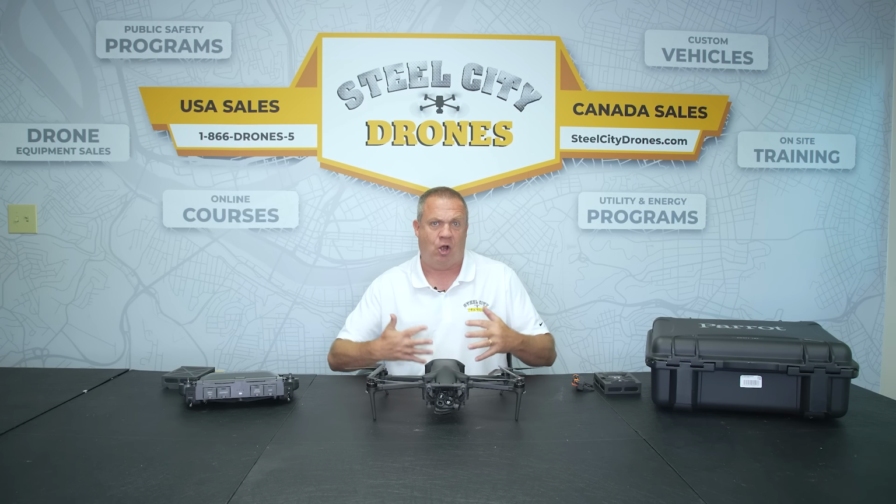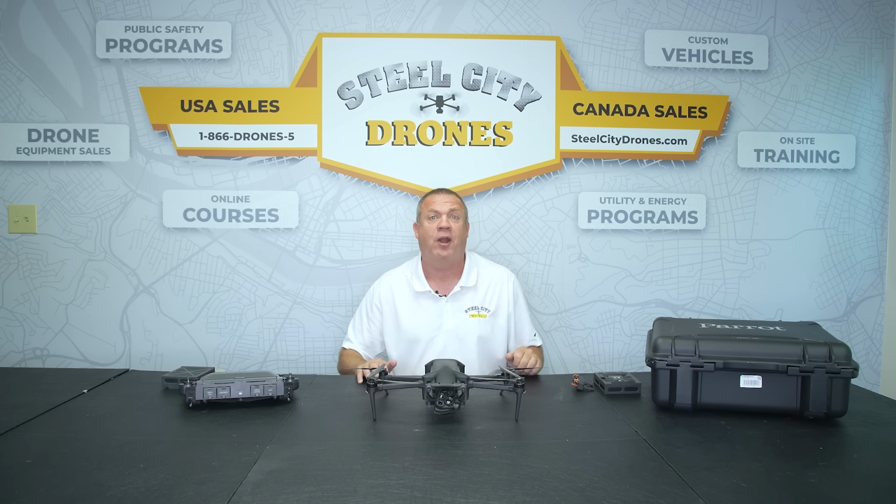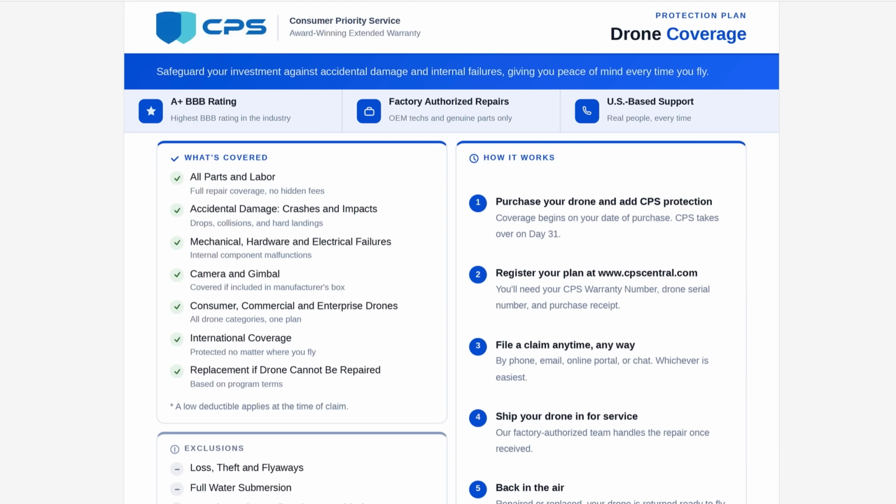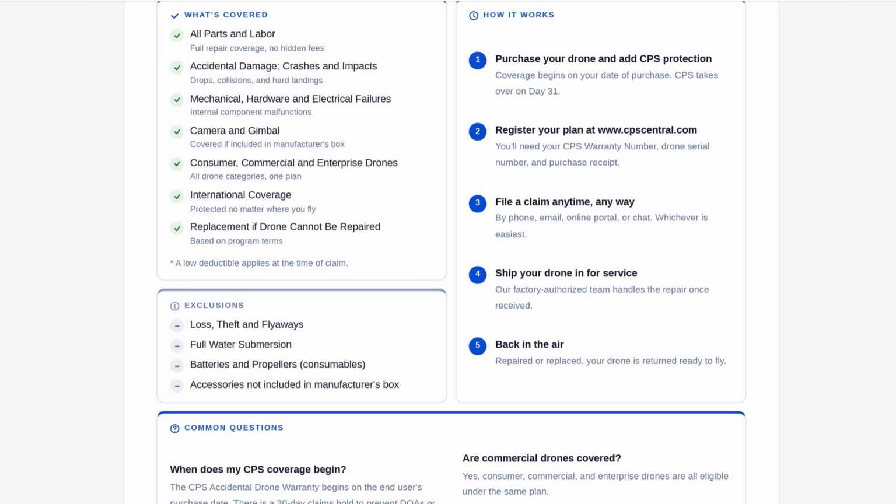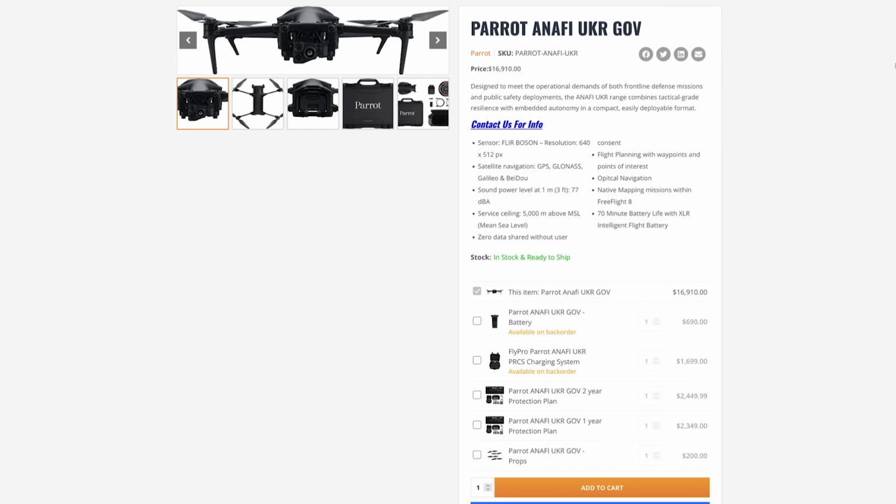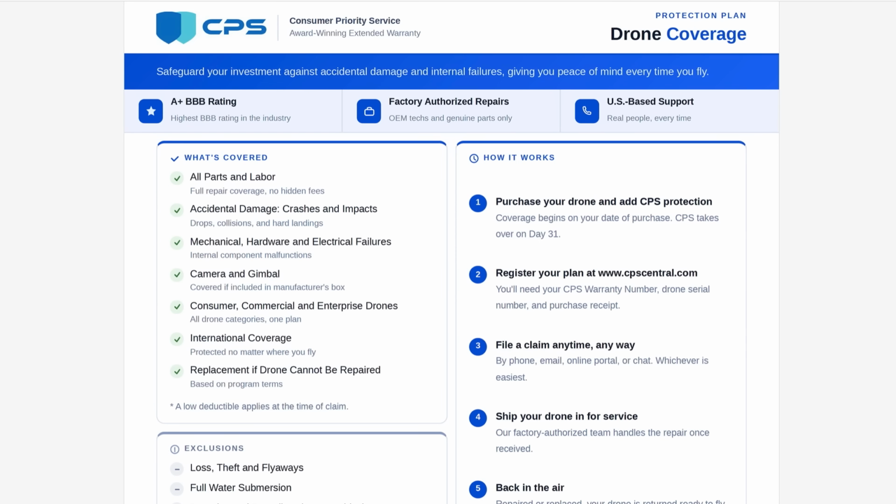Plus, when you add in all of the features and functionality, this becomes a no-brainer. Now, Parrot has made a crash protection plan available as an additional option that you can purchase. And what's really nice about that is that the actual difference between a 1-year and a 2-year plan is very, very minimal, so it actually makes sense to get a 2-year plan.